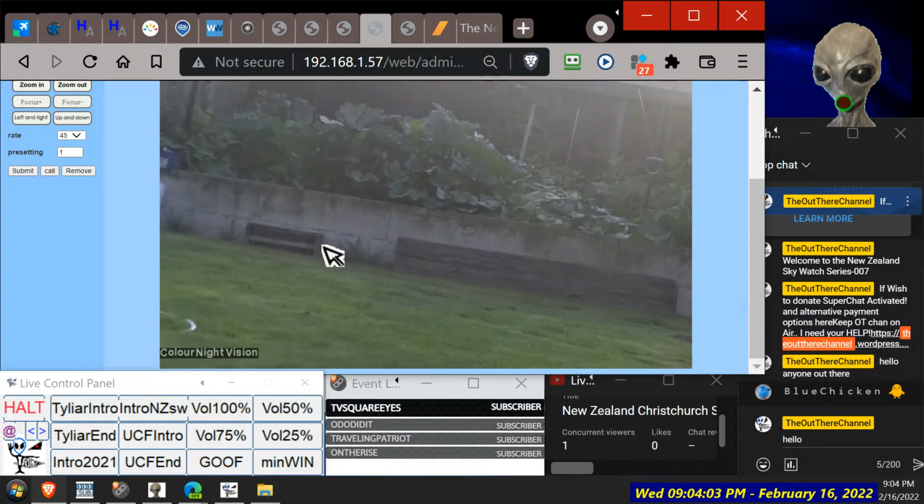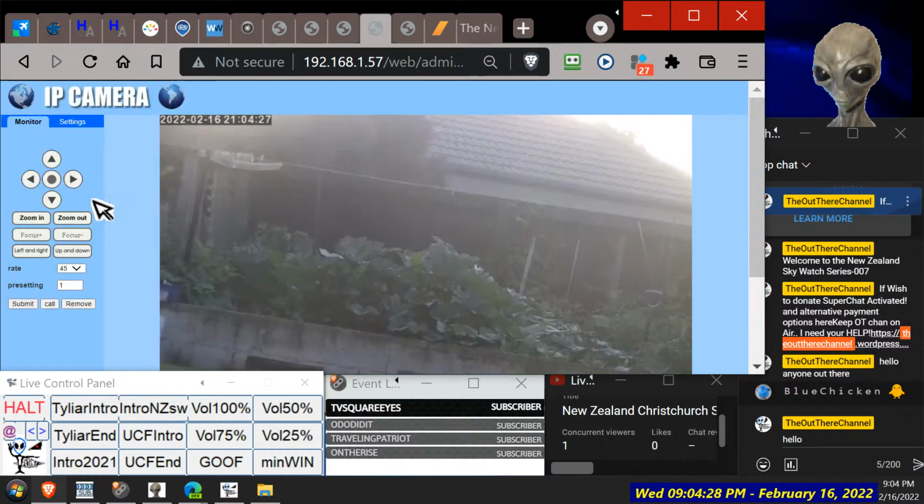And the battery's fully charged, I hope. I still haven't got all my cables and tripod yet. So I got the 2 battery packs charged. Hopefully we'll get 4.5 hours out of both of them. It should take us over midnight tonight. 9 o'clock now. So see how it goes.